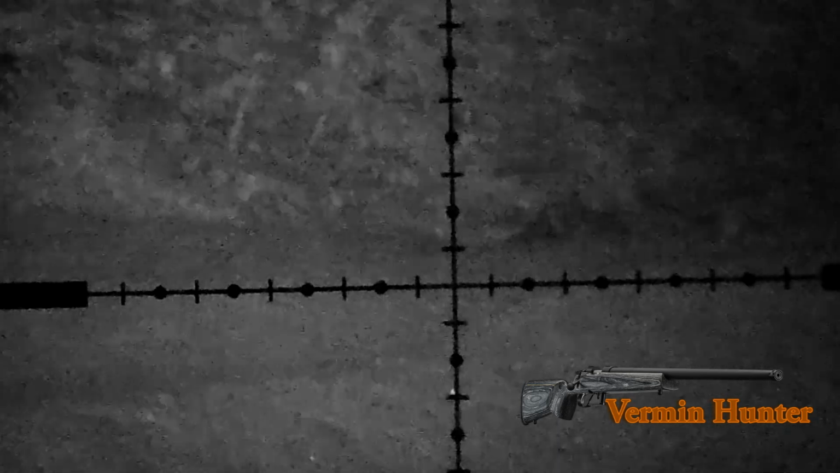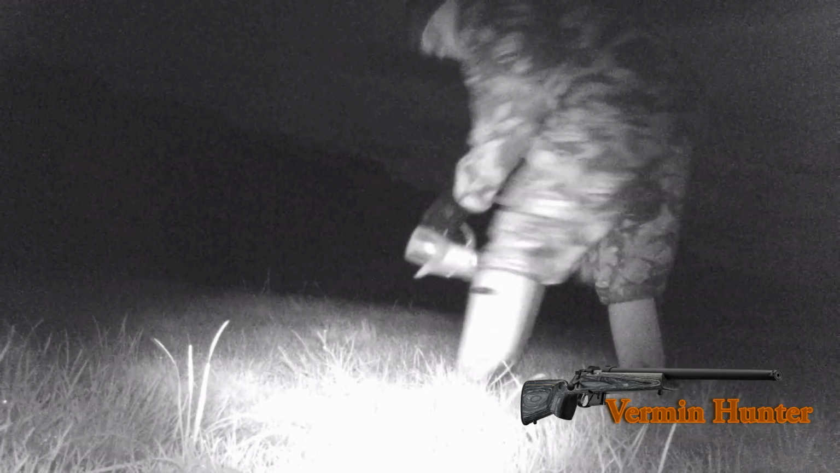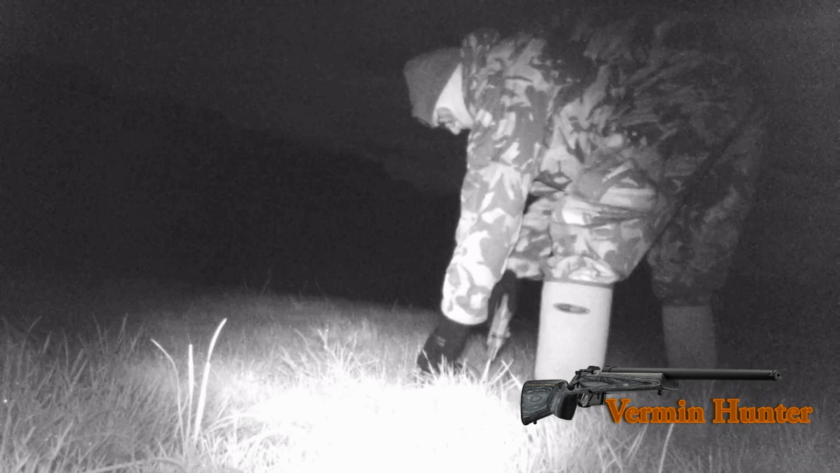There's a lot of mice. There's a lot of rats along that bank just below the hotel, and they generally have more interest in that. Another one for another night. Every time I go out, I normally see one. It's a very, very rare night on the golf course when I end up having a blank. I don't see any at all.